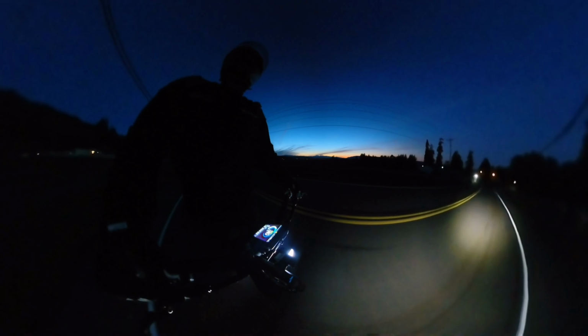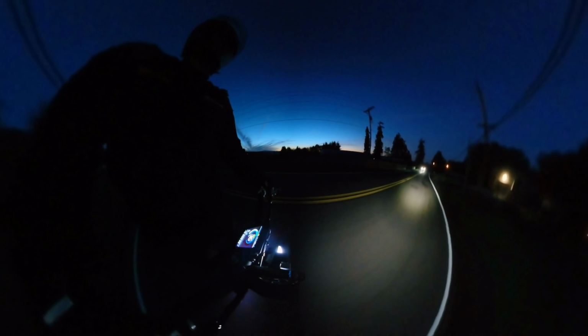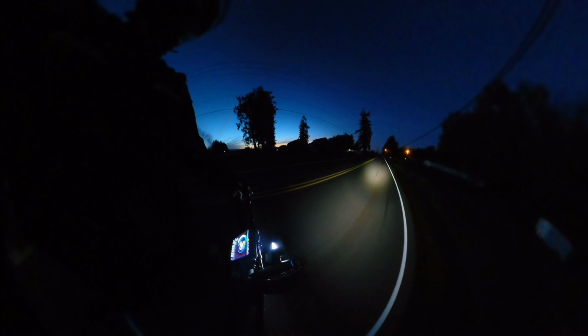This scooter also has LED side rail lights that can run back and forth while you're riding, so you're more visible at night. As the camera angle adjusts, you can see the glow right there as the side rail lights reflect off of the road.